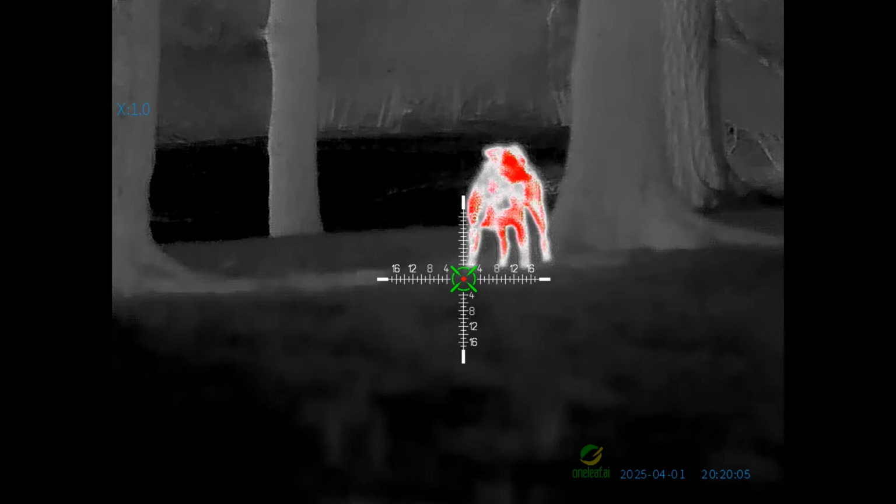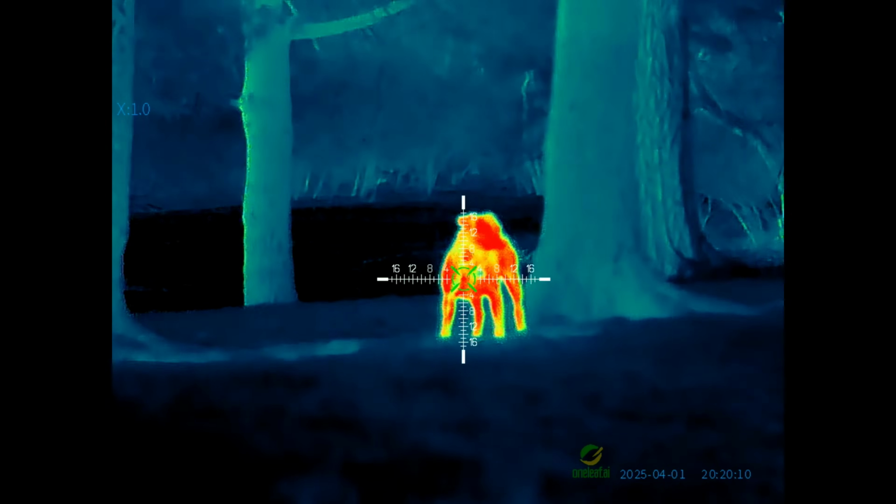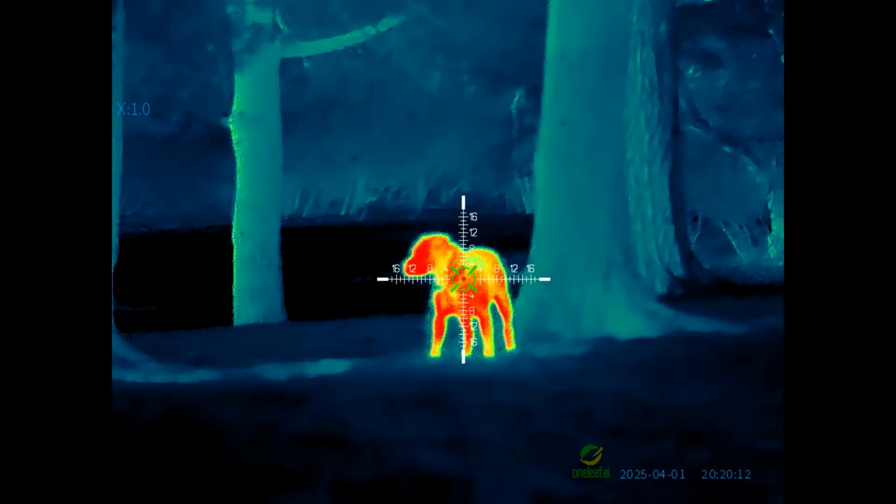Now, in case you're not going to go check out that original review video, you can change the reticle here, including the color, so you can change it to whatever color works best for you.